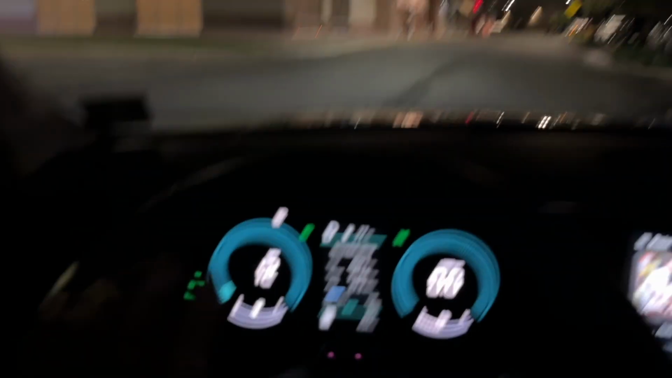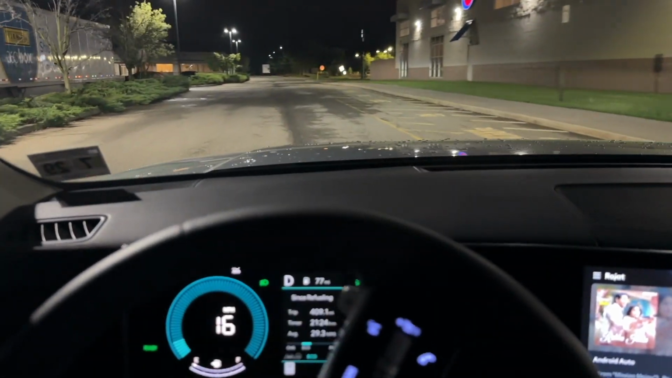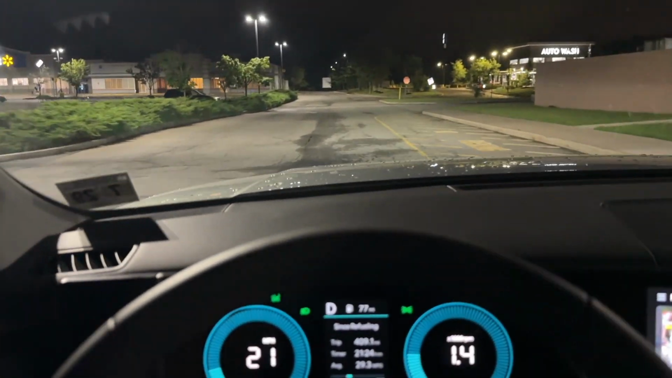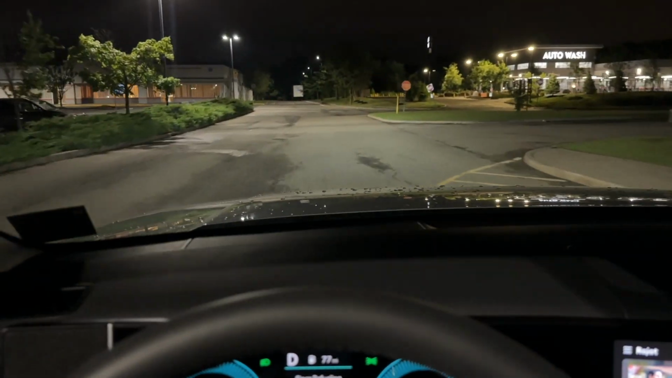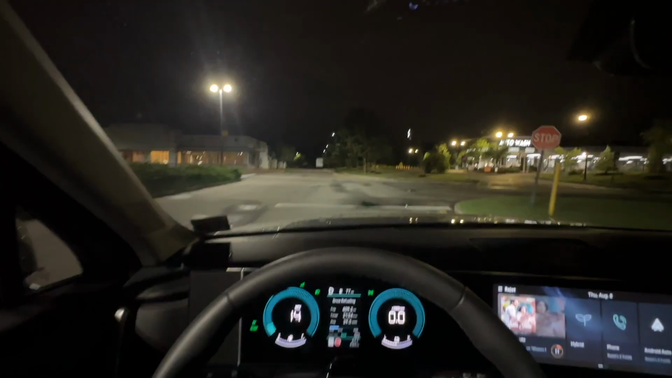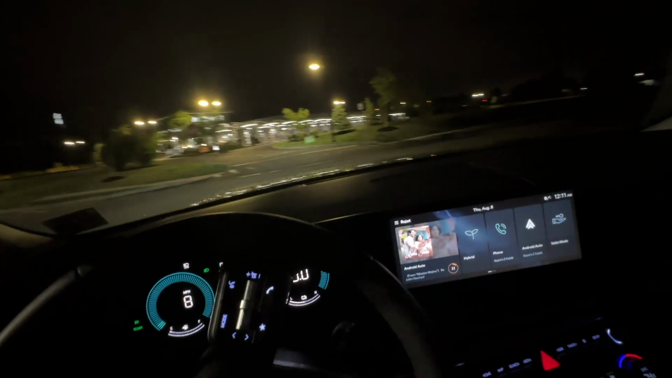Right now it's driving on EV mode, so it's not using gas at all. So yeah, you can drive even at high speed or low speed on EV mode, but that's something the car decides itself whenever it has enough battery. So it decides itself. This is not like a PHEV where you can decide. But I don't mind it as long as it's giving good mileage.